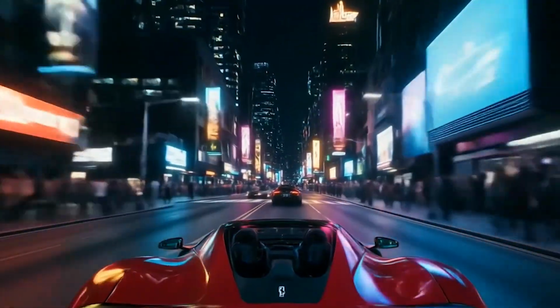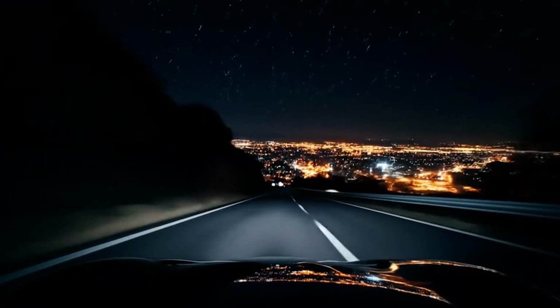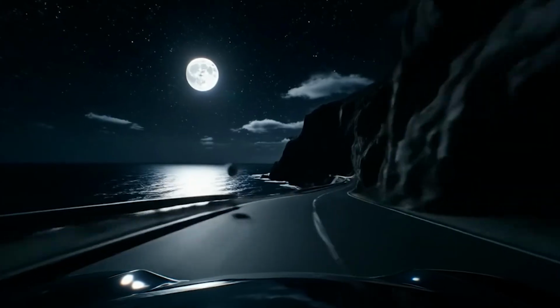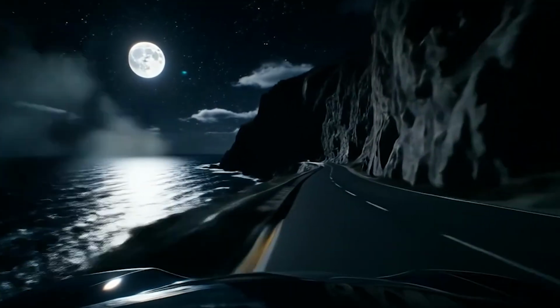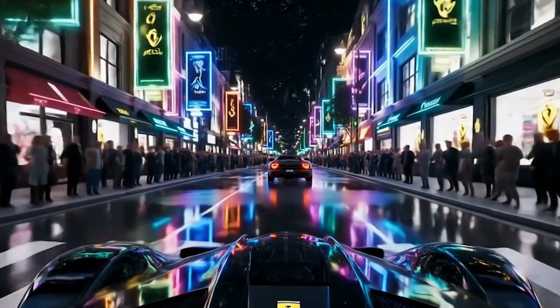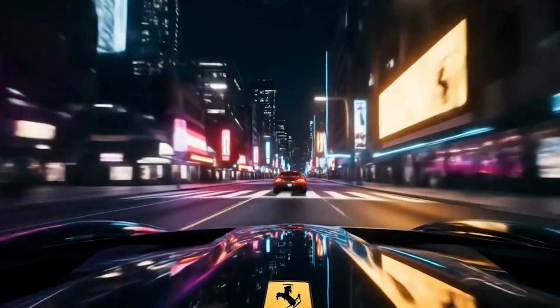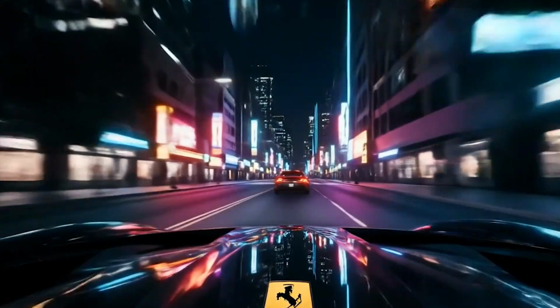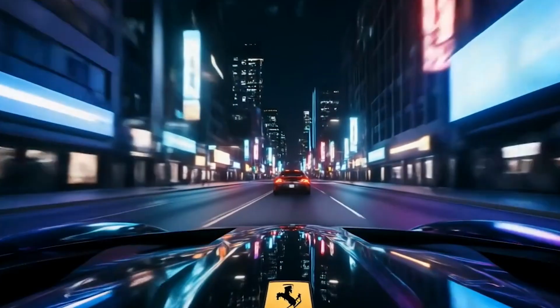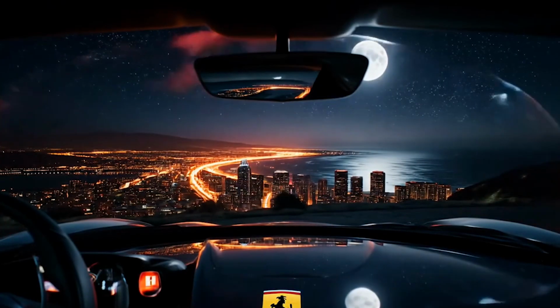The headlights carve through the darkness as you dive into each curve, the city lights below growing larger, brighter, closer with every turn. The engine roars, echoing off the cliffs, a sound so fierce it feels like the night itself is alive. Speed builds effortlessly, the lines on the road melting into streaks. Every corner sharpens your focus, every straight ignites your adrenaline. The wind tears past, carrying the scent of the sea, mixing with the heat of pure velocity.